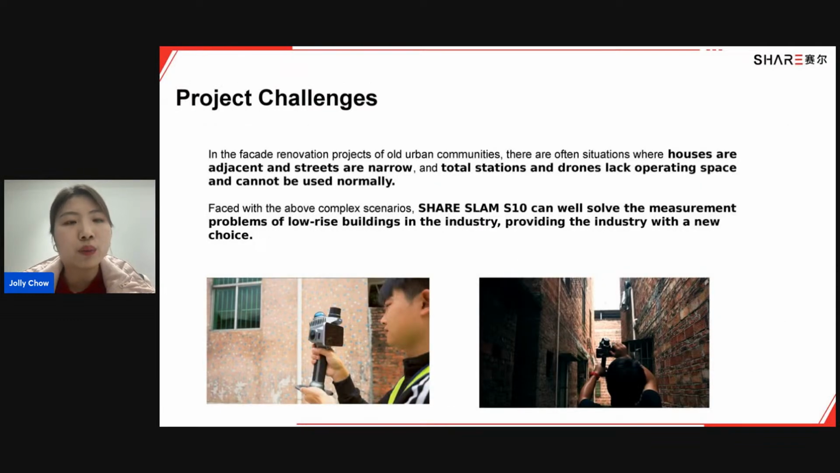Also, in real facade renovation projects, especially for old communities, there are often situations where the houses are adjacent and the streets are narrow. The total stations and the drones cannot be operated well in such narrow spaces and cannot be used normally. Faced with the above complex scenarios, the S10 can well solve the measurement problems in low-rise building areas, providing the industry with a new choice.